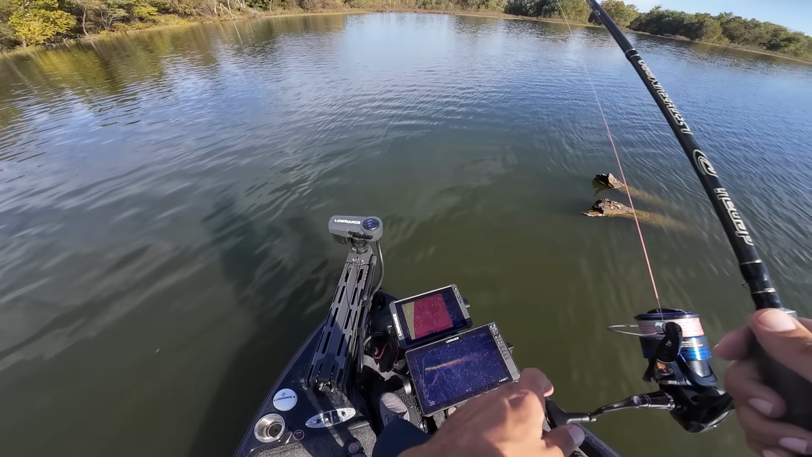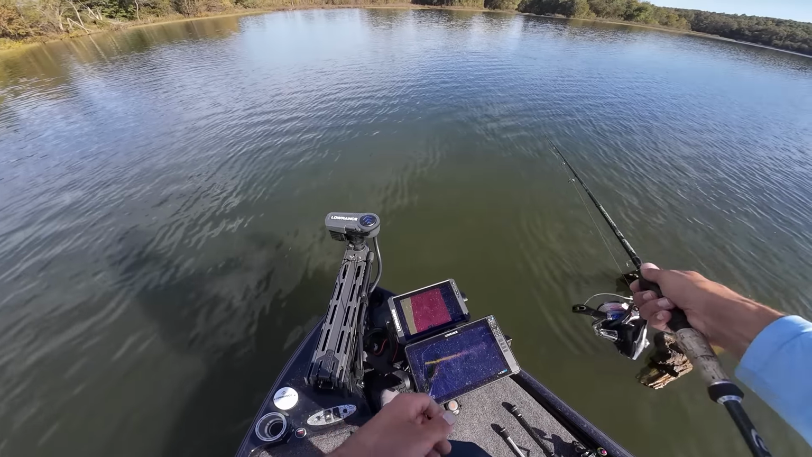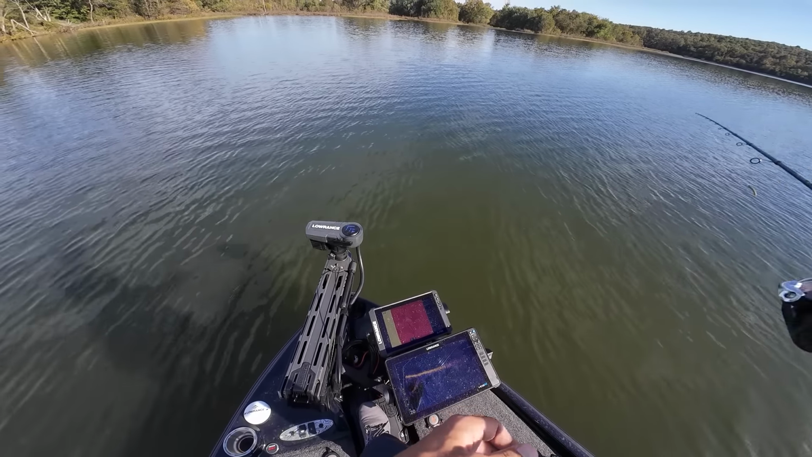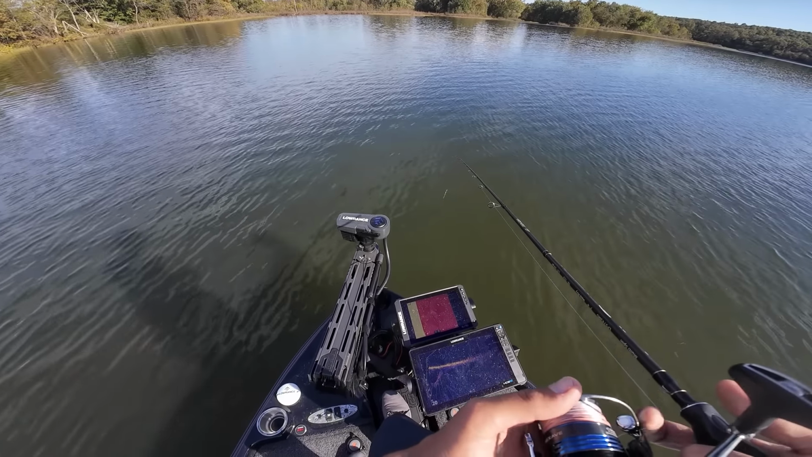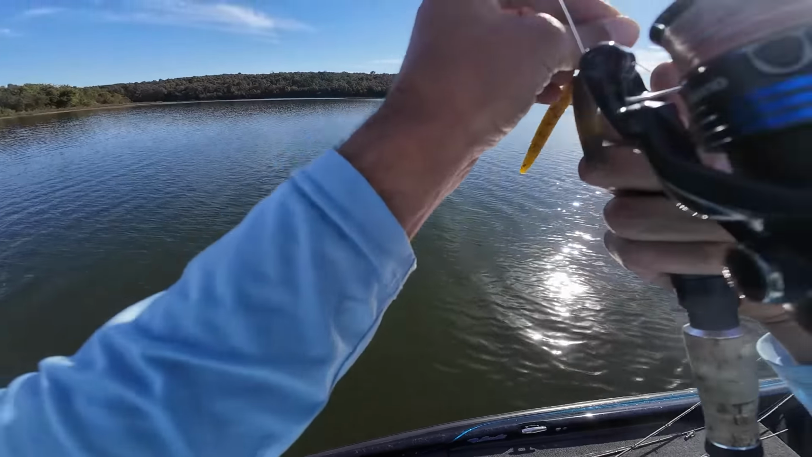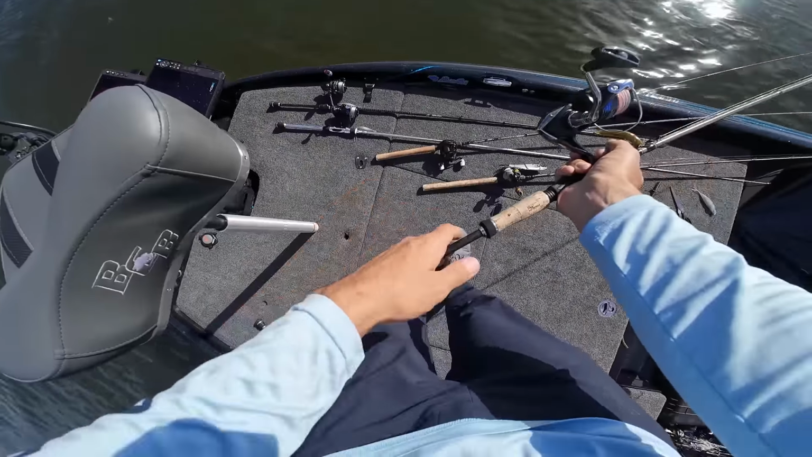I'm gonna idle just across because I want to go to that other side, that other ditch, just to see if there's any fish over there. Because we're kind of getting too shallow over here, but I want to find the same situation. It basically is another ditch, a little ditch on the other side. Let's go try that out.